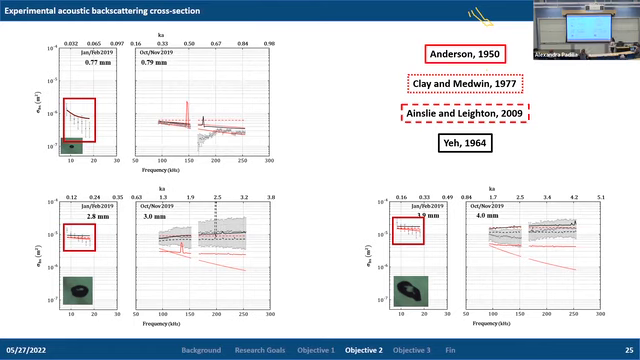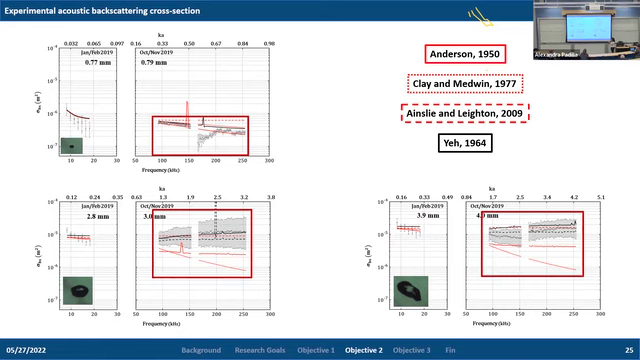When we look at the higher frequency data, we can see that for the smaller bubbles, the variability in the estimates are quite low, except in certain regions like here. And the low variability is linked to the fact that as these bubbles rise, they're rising in a pretty constant shape.